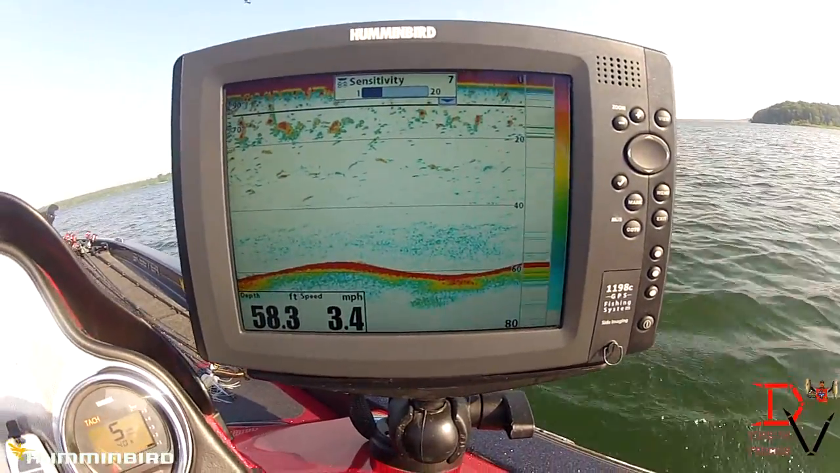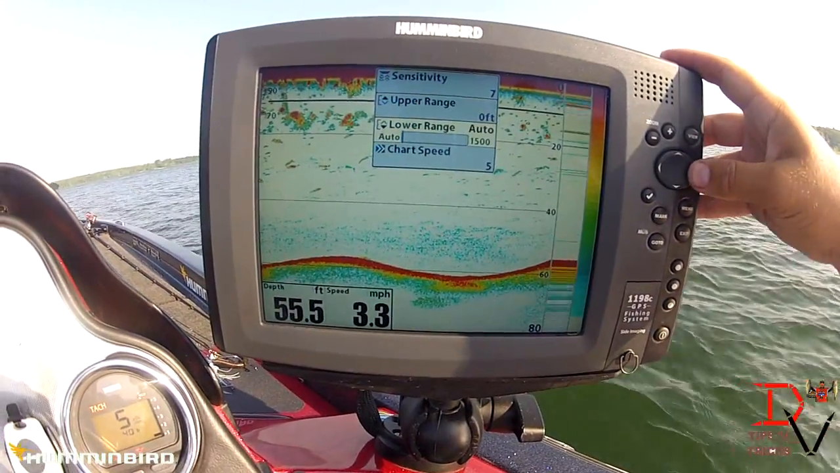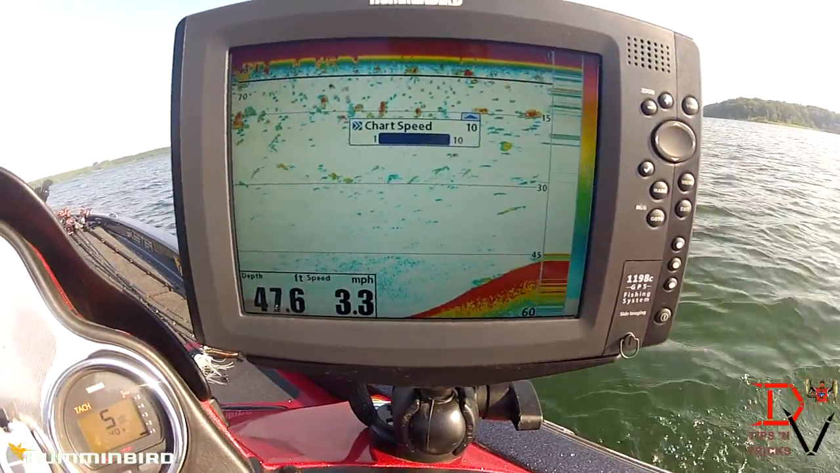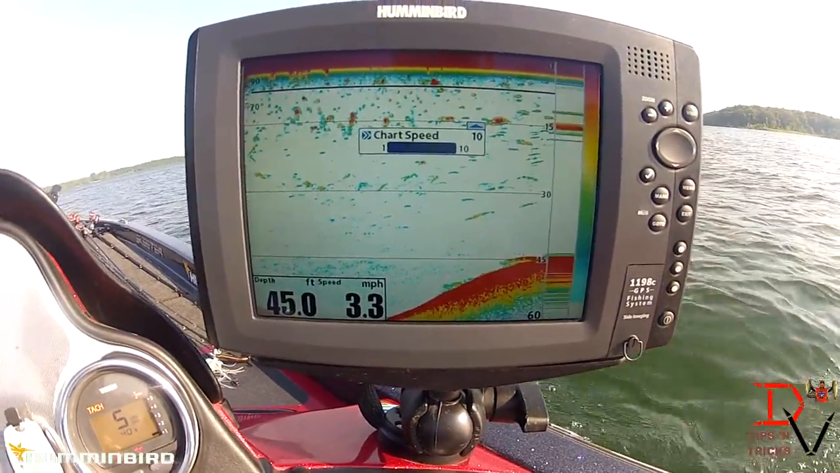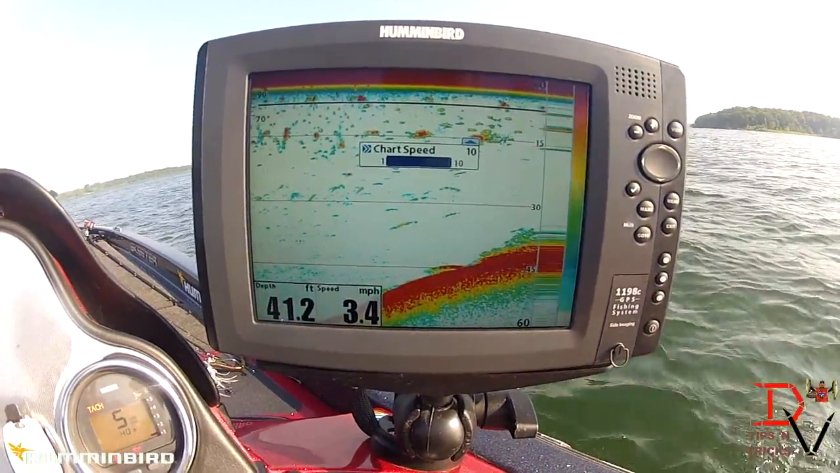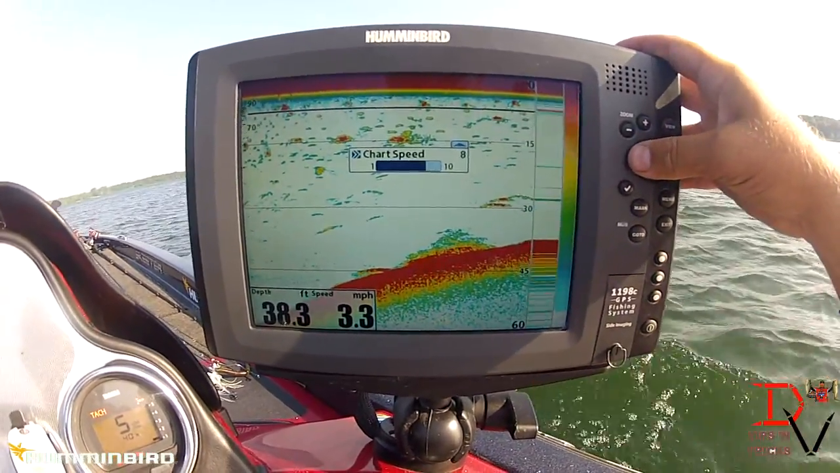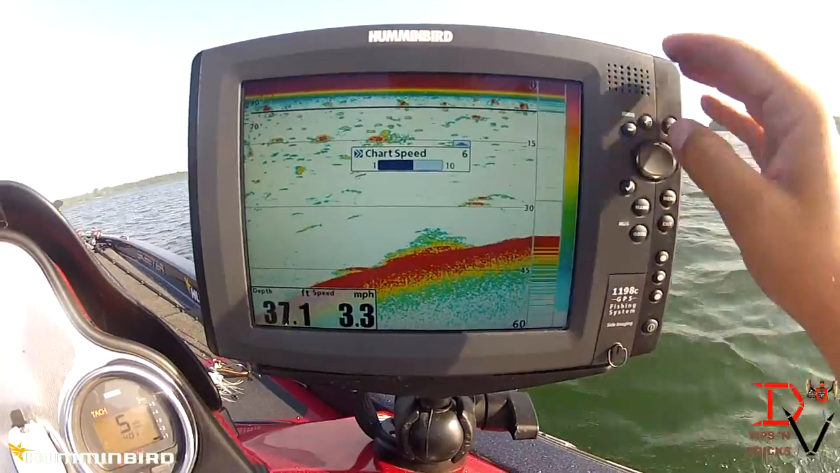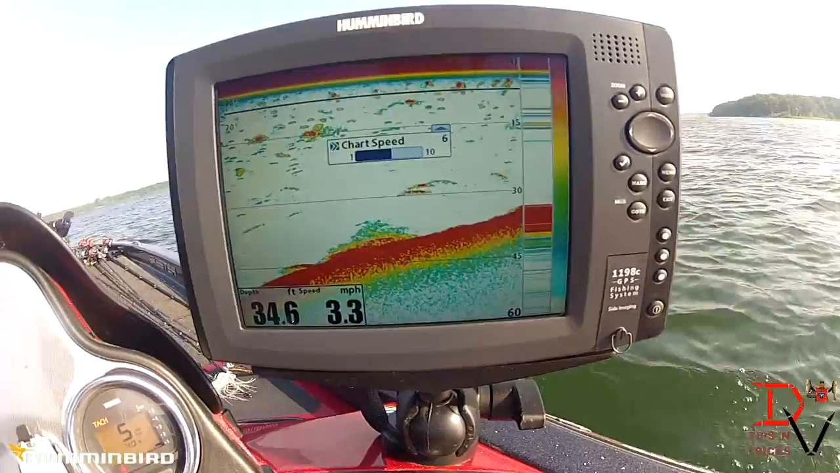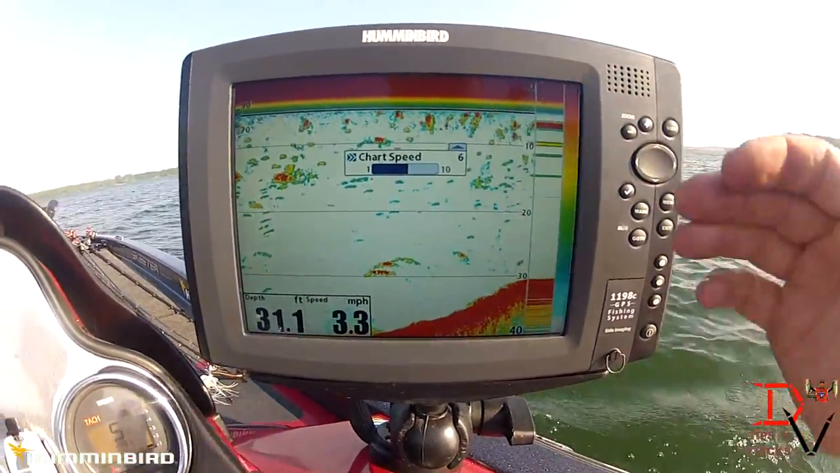Chart speed is going to help you define how a fish is displayed. If you come down here and increase the chart speed, you'll watch a lot longer than with a slower chart speed, but it refreshes the data faster. If you're vertical fishing, I like to crank up the chart speed. Look at this brush pile down here. Here's some fish. But if you bring that chart speed down, it'll help make that fish more related to exactly the way you are.